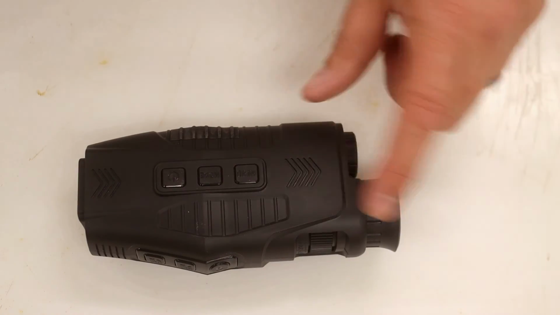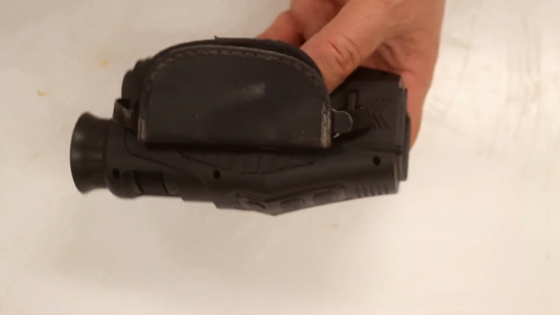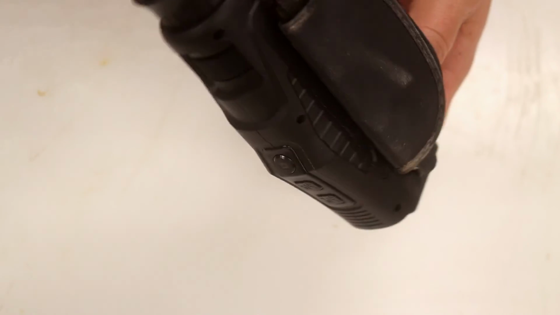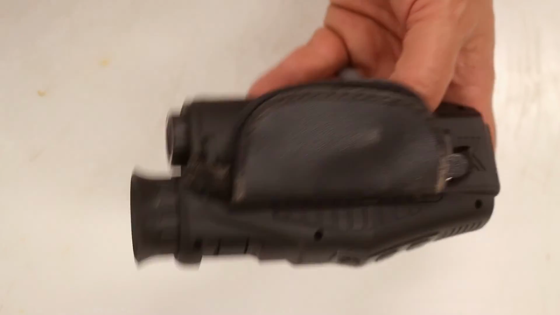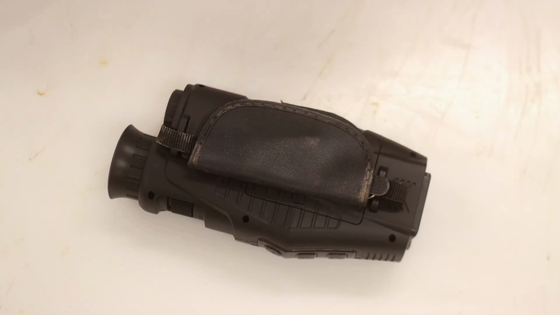Overall, I paid about $40 for these things. Are they worth it? I think they absolutely are. It's a good buy off of Temu. I really thought that I would get something really crappy, and they surprised me. So I would say that this is a good buy.